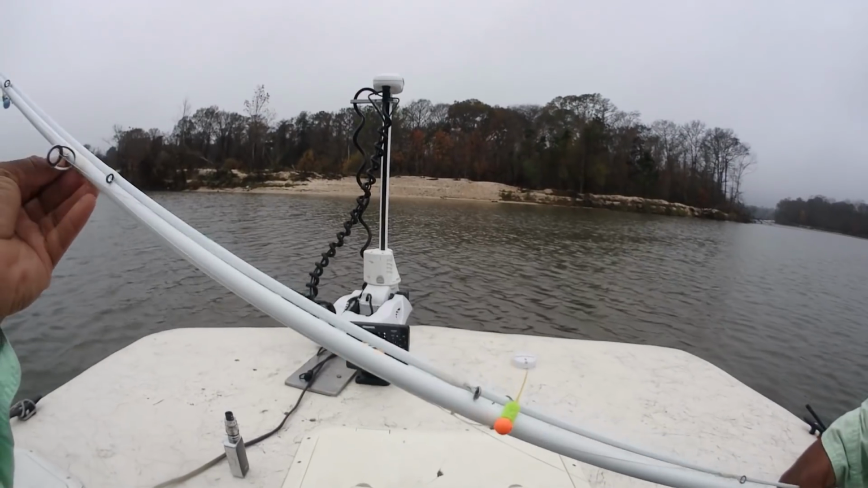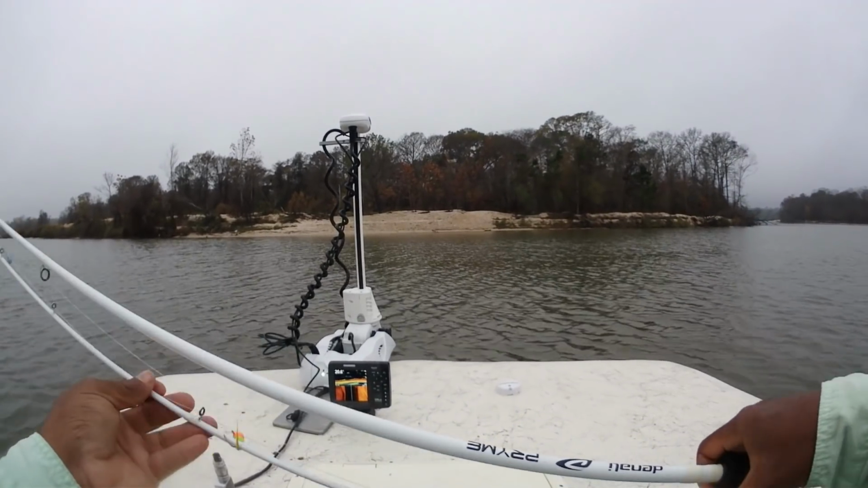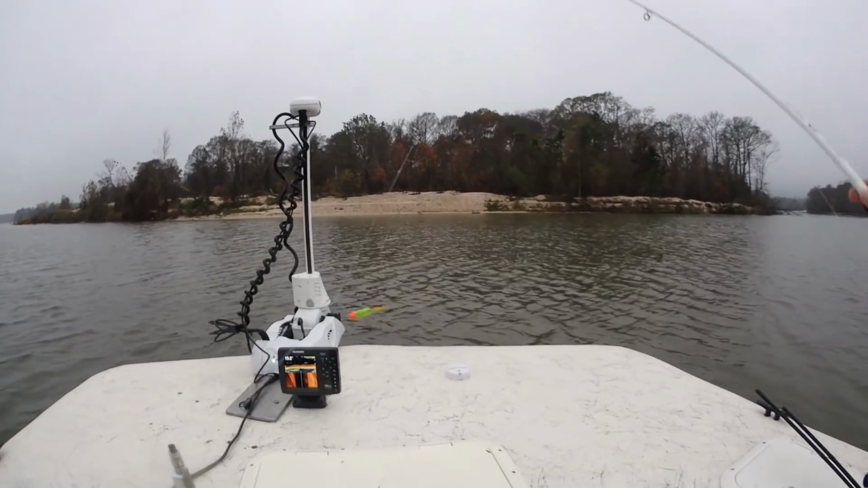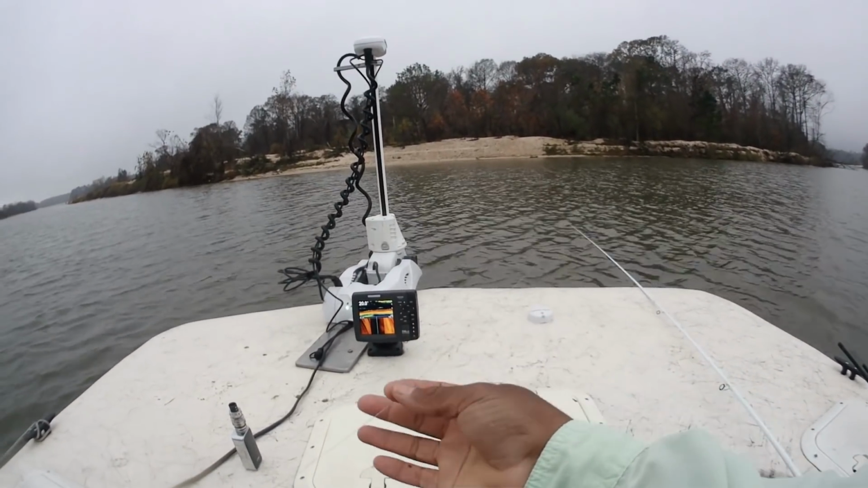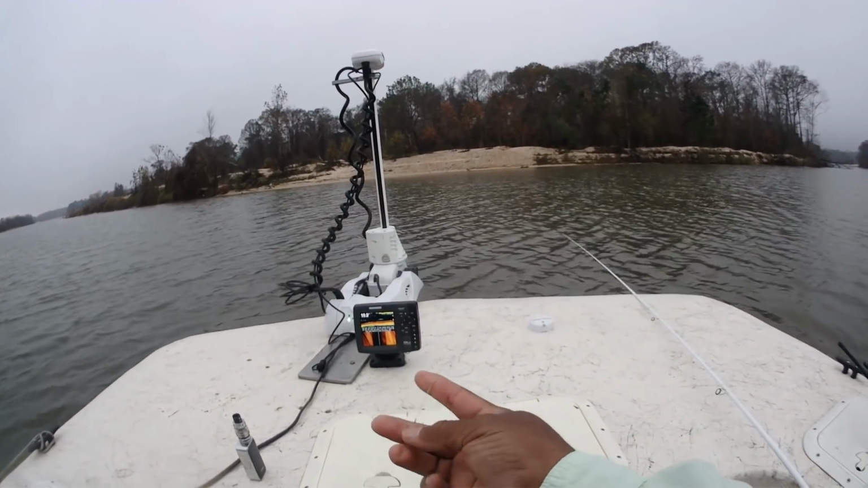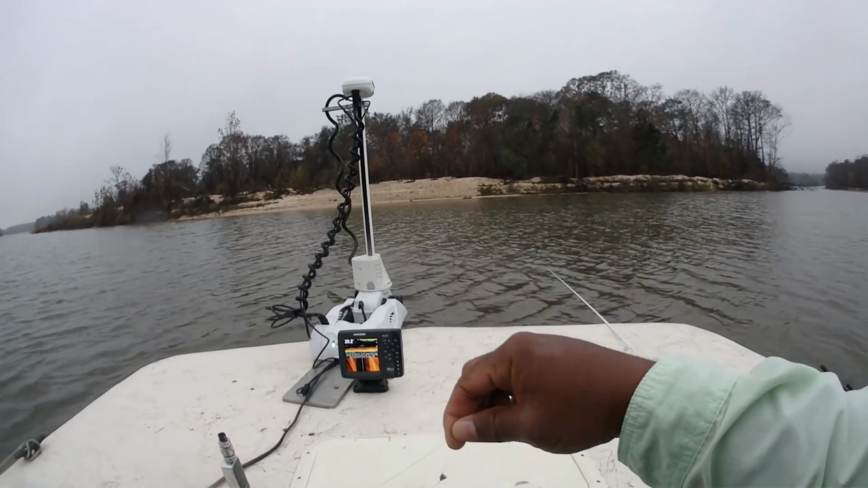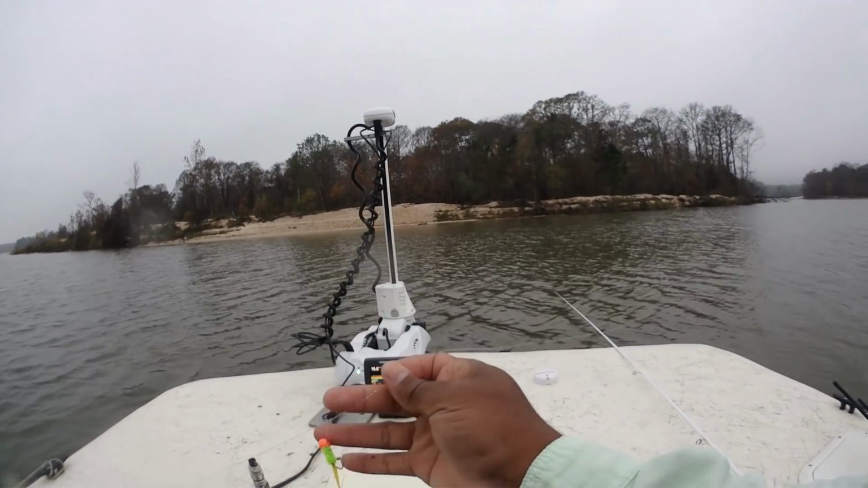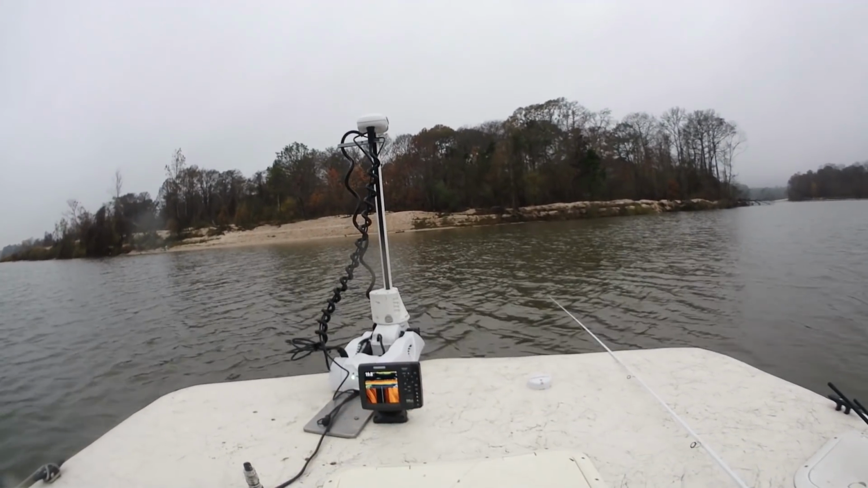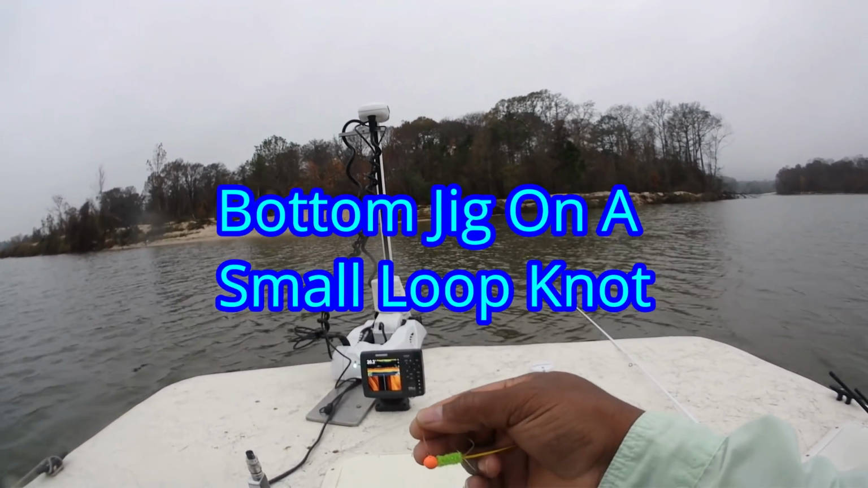So what I've been running, guys, is a tandem. This wind seems like it's gonna be an issue today. So what I've been running is a tandem setup, and if you haven't seen how I tie my braid to my leader, I'll put up a link of how I tie that. And the top jig is simply on a simple double overhand knot.